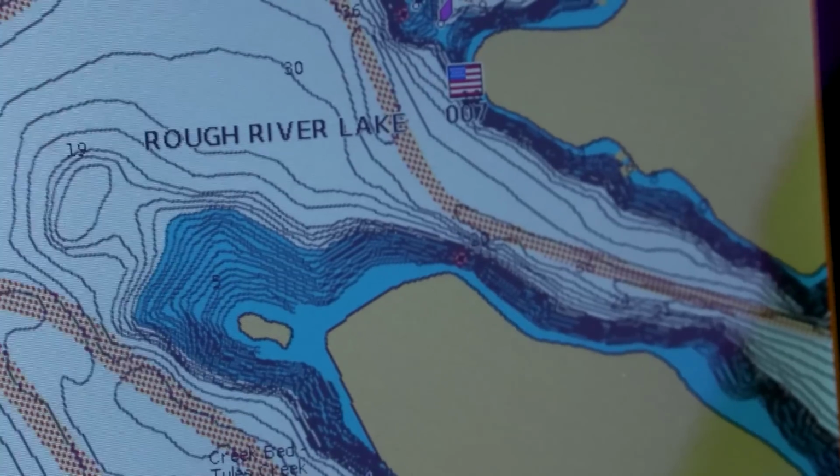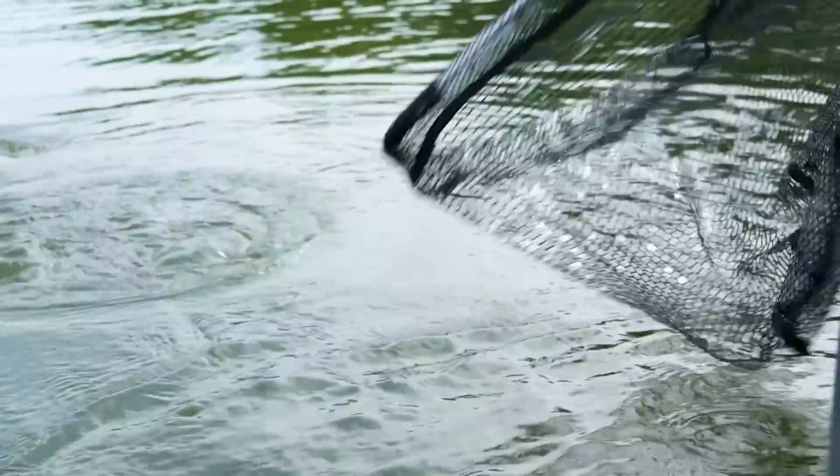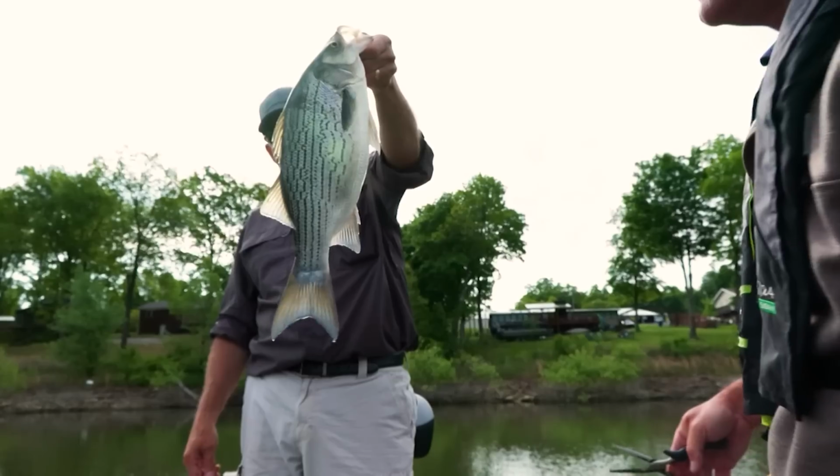You just hit your bait. Yeah, he did hit my bait. I don't know why you're not reeling that one in. Oh my. Yeah, I'm gonna need a net. That fish is probably over 20. I tell you what, there's not many under 15 today, is there?